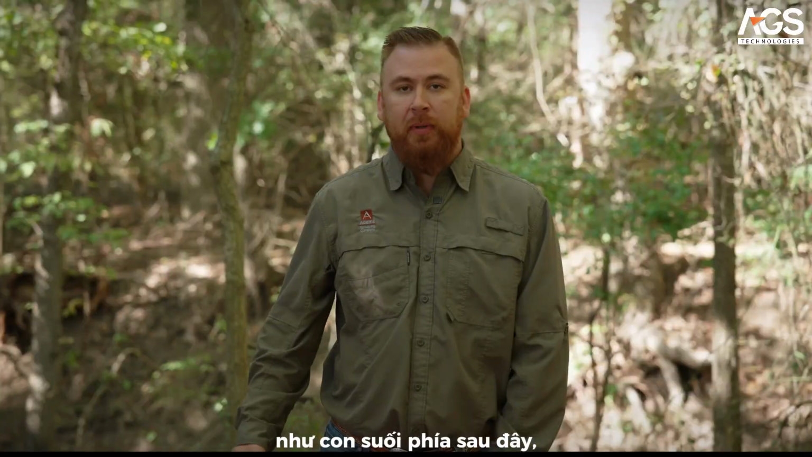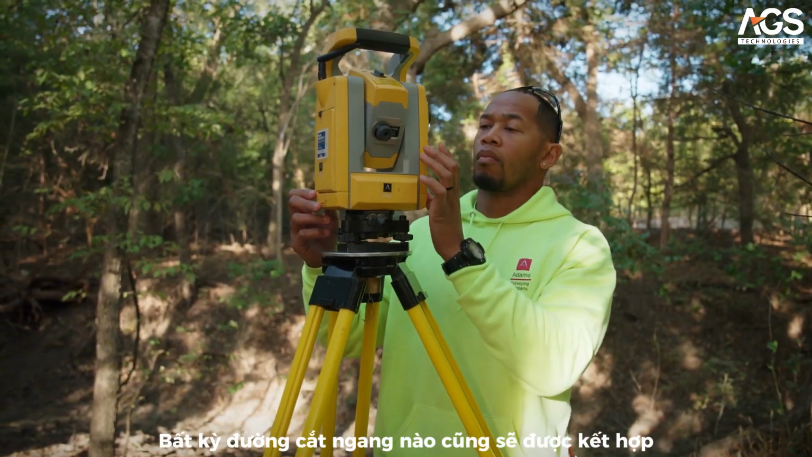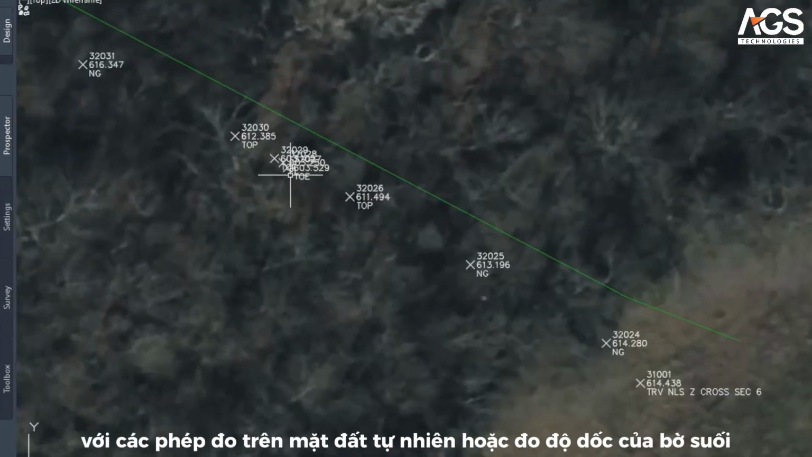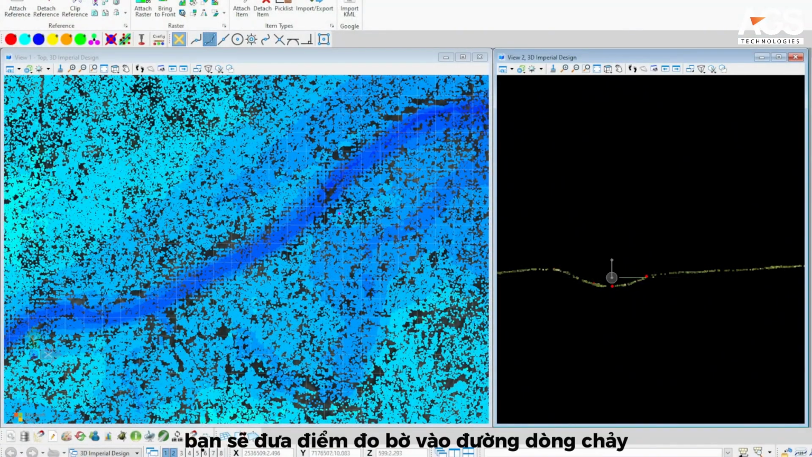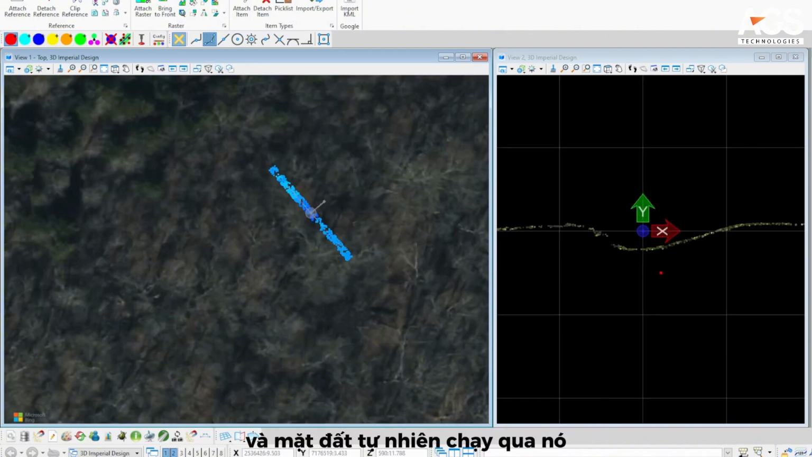Traditionally, doing a creek such as the one behind us here, we'd be looking at a total station, trying to traverse through. Any cross-section would be incorporated with a natural ground shot, a top of bank shot. Depending on if you have a U-shape or a V-shape, you can go into either a toe of bank, into a flow line, or right into a flow line if it's a V-shape. Then you're going to mirror that on the back end as well, again going to that top of bank and the natural ground coming through it.